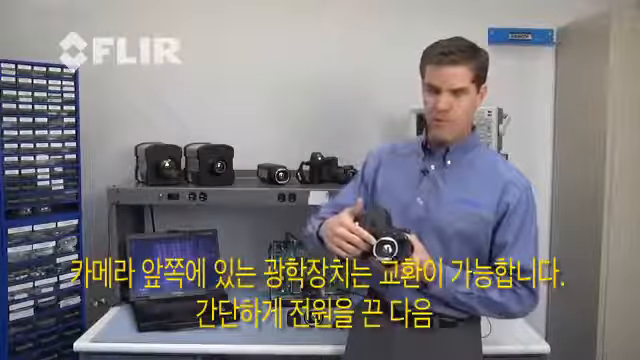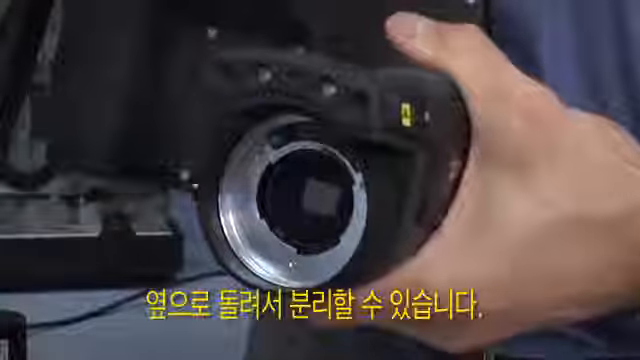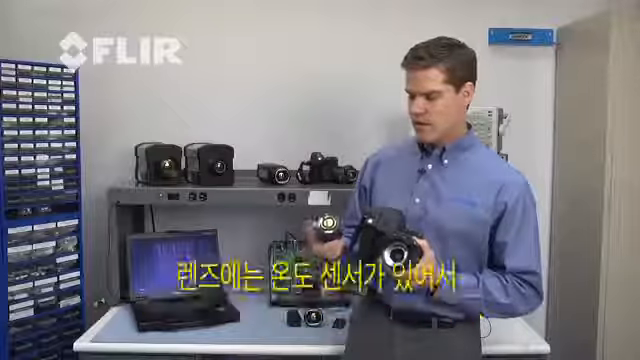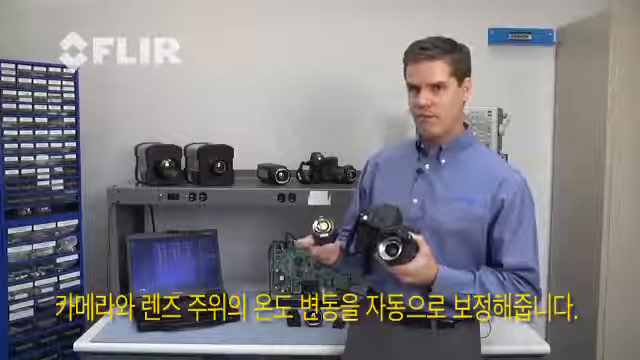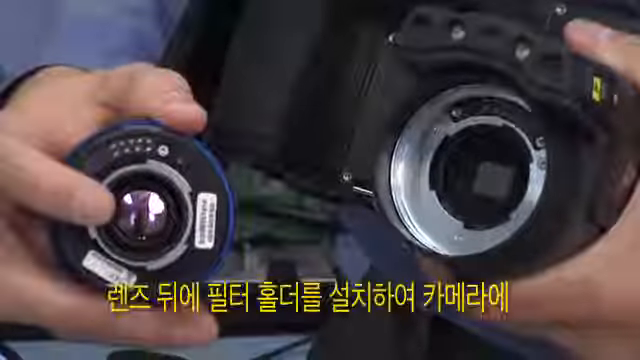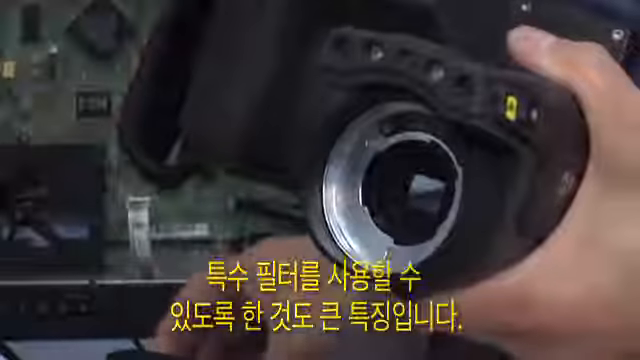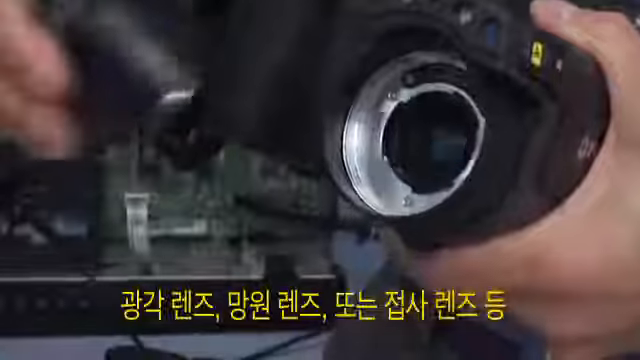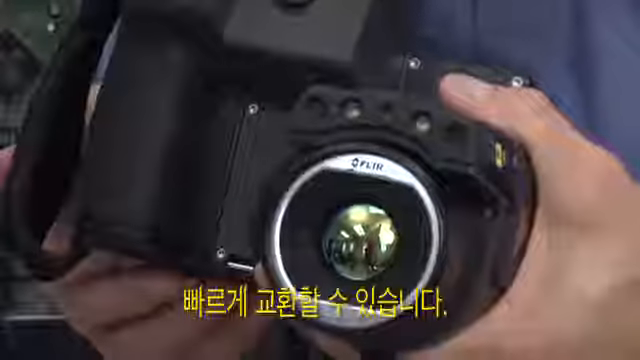We have interchangeable optics here on the front. It's easy to pop them on and off. I simply twist and pull it off. The lens has a thermal temperature sensor in it that helps us compensate for ambient drift changes in the camera or the lens. We also have a filter holder right here behind the lens if we want to do spectral filtering with the camera. To put on another lens, whether it's a wide-angle lens or a telephoto lens or even a close-up lens for close-up microscopy work, I just simply snap it back on.